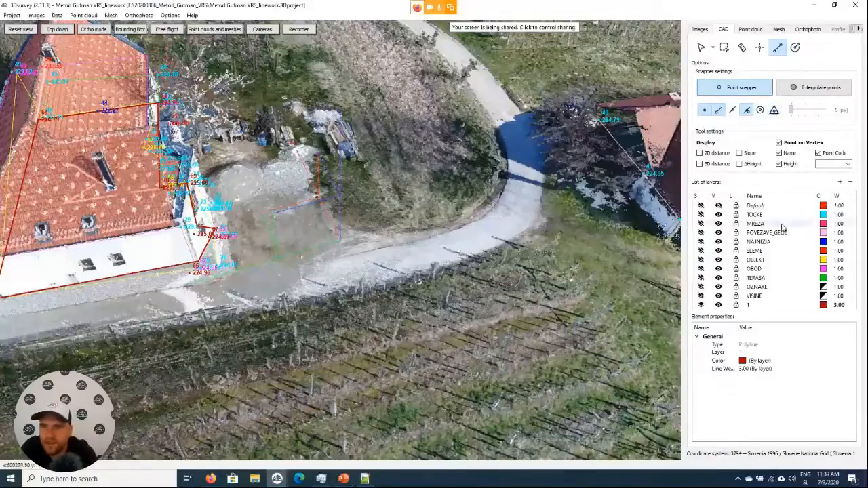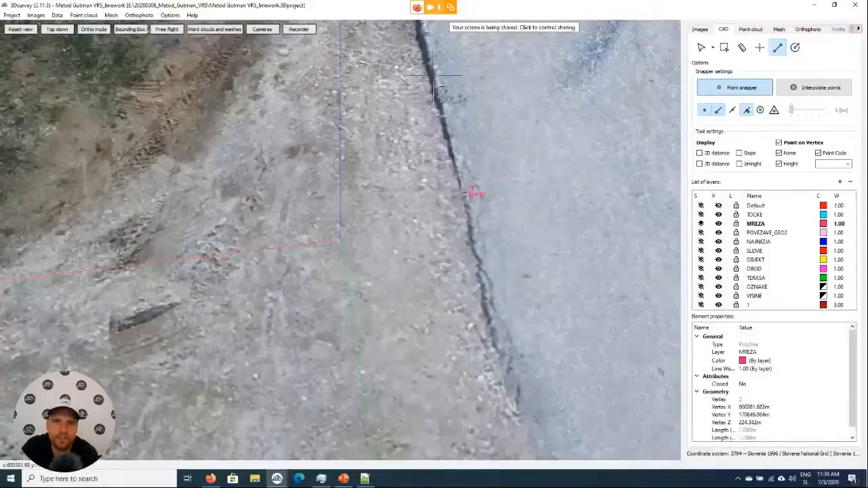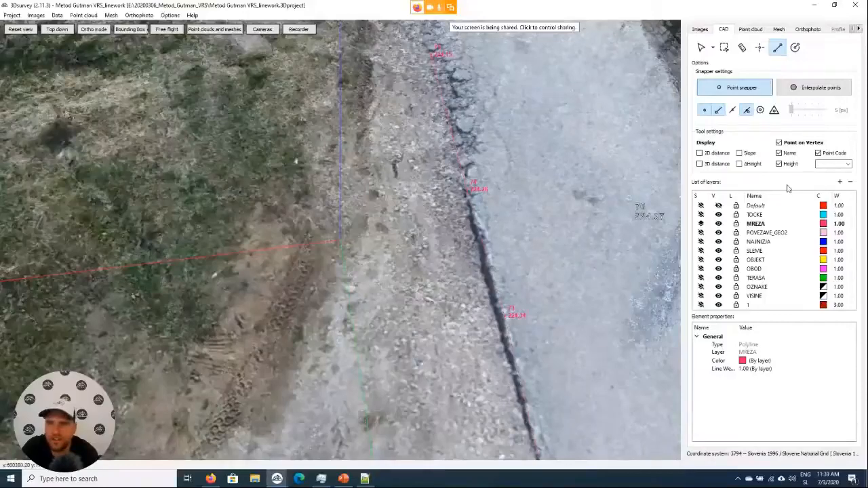I'll just use this layer, for example. So now we're just snapping on point cloud points and drawing the lines. So instead of mapping everything with the total station, you can just draw the lines here.